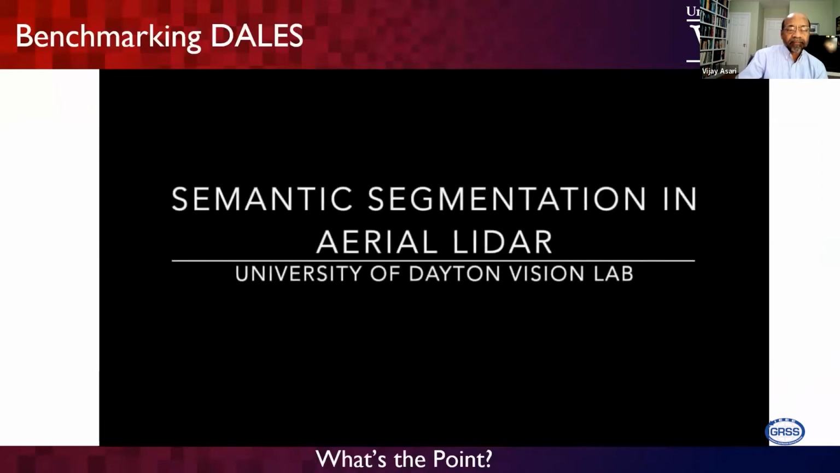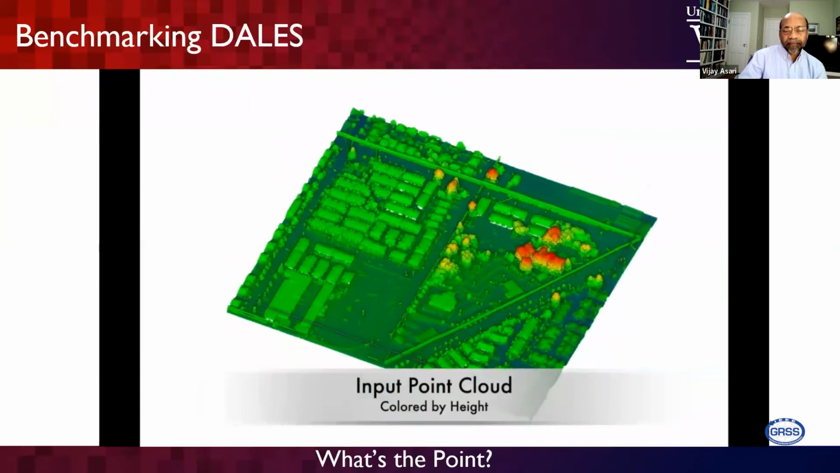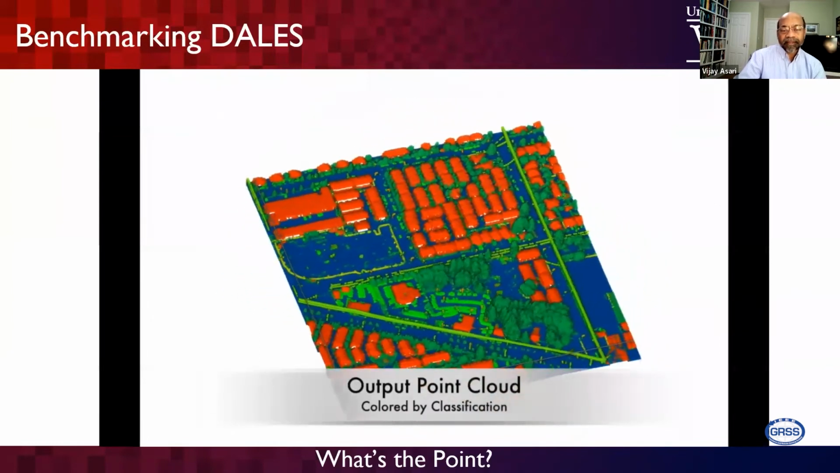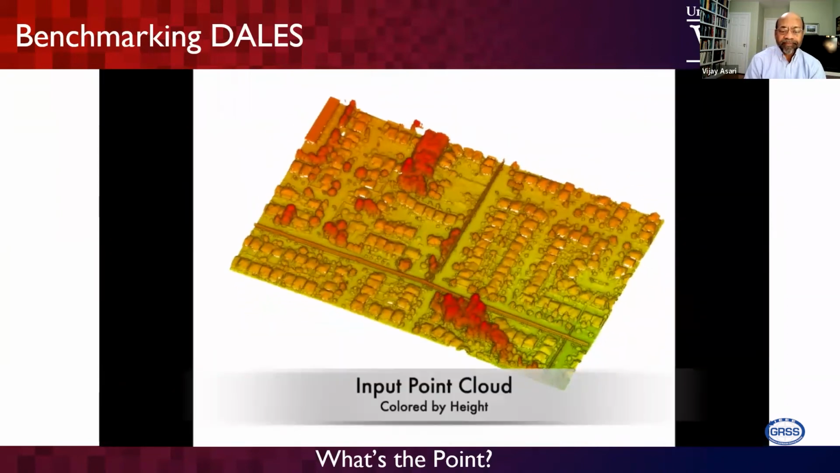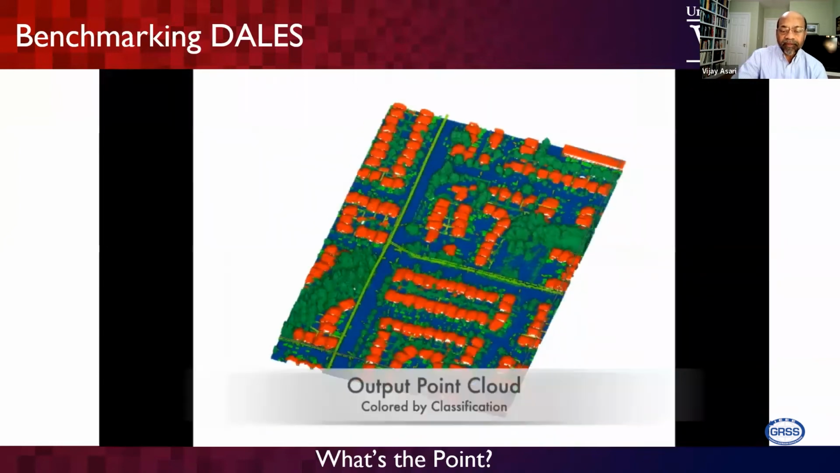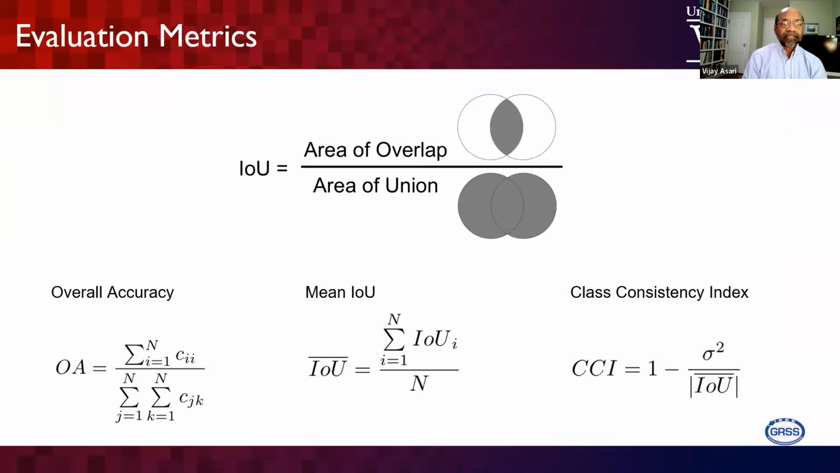And this is the benchmarking result of the input point cloud here, and after processing, it provides the markings of all the object point categories. It's point-based labeling, and "What's the Point" is the title of a paper which we presented in Washington, D.C. This is the equivalent output point cloud obtained from there.